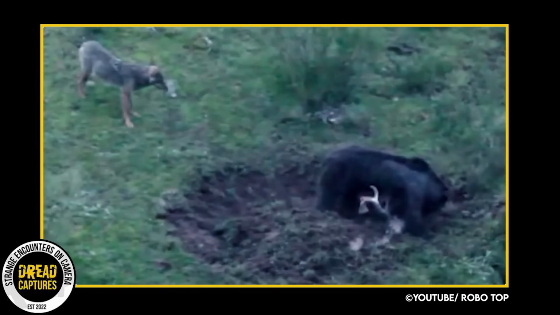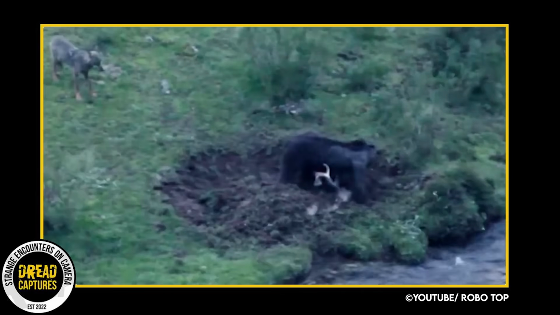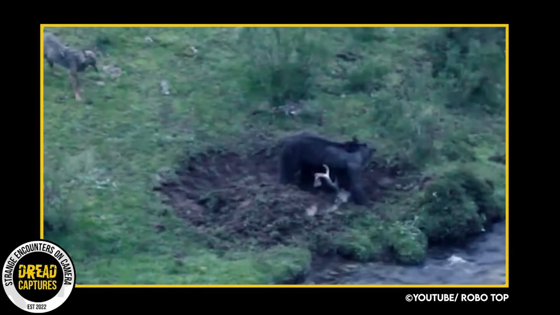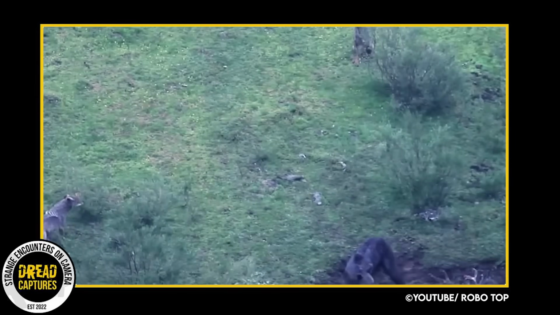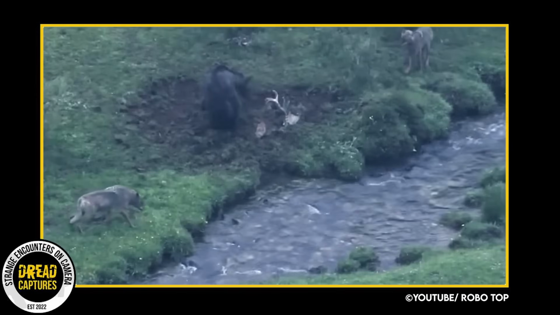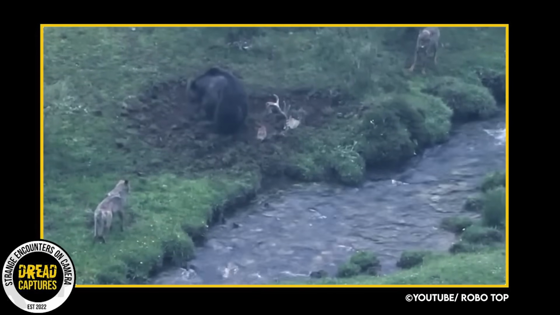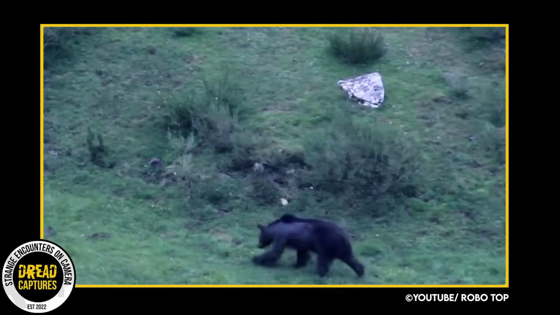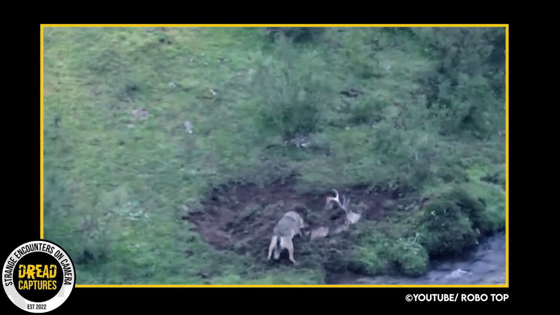This next clip is very interesting and not something I necessarily knew that happened. As you can see, a bear has acquired a moose carcass. Whether he killed it or found it, I don't know. You can see him trying to bury it next to this stream, while a few wolves stand by salivating. The bear grabs the disturbed earth, trying to cover him up. When he thinks he's done a good enough job, he heads off. Clearly that was not a good enough job because the wolves quickly moved the dirt off and had a feast.